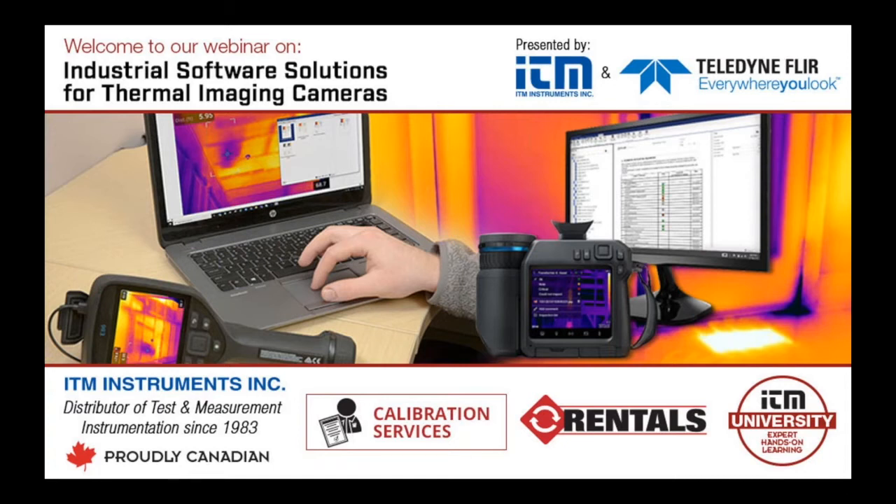As you may know, FLIR is a global leader in sensor technology, and we are now called Teledyne FLIR as of this year. We were purchased by Teledyne earlier this year, and we are now truly the largest sensor company in the world, offering a variety of solutions from all kinds of technologies, from X-ray, gamma, and everything else in between.